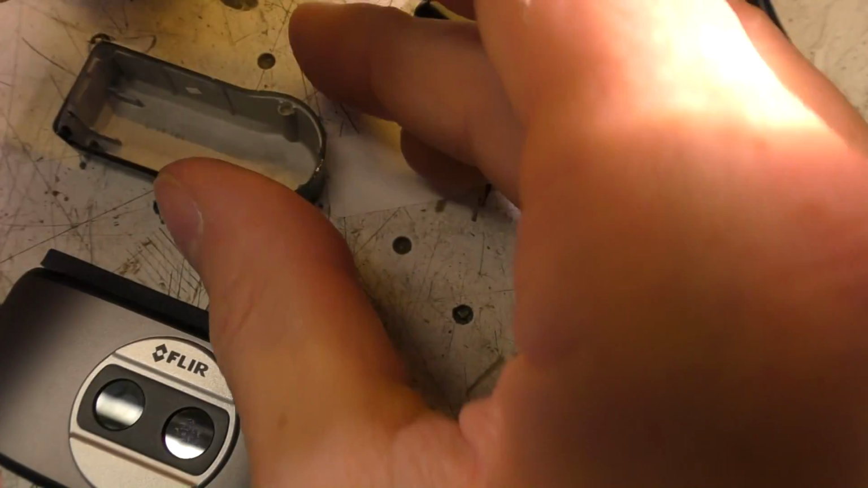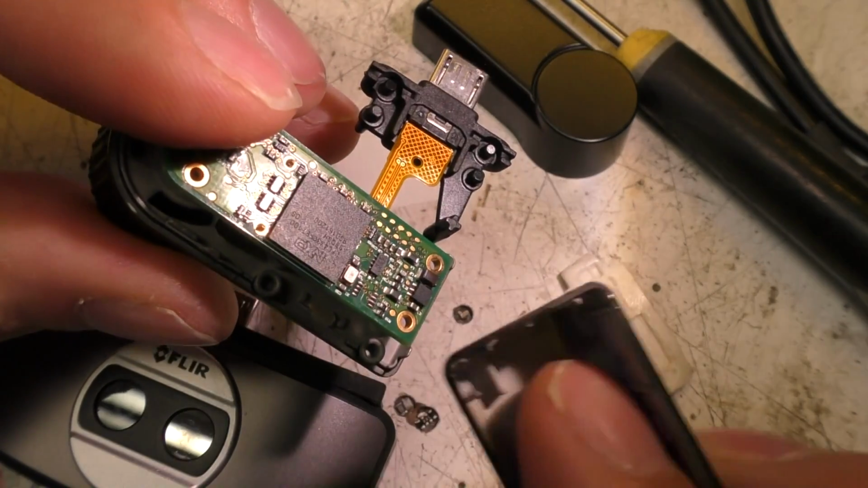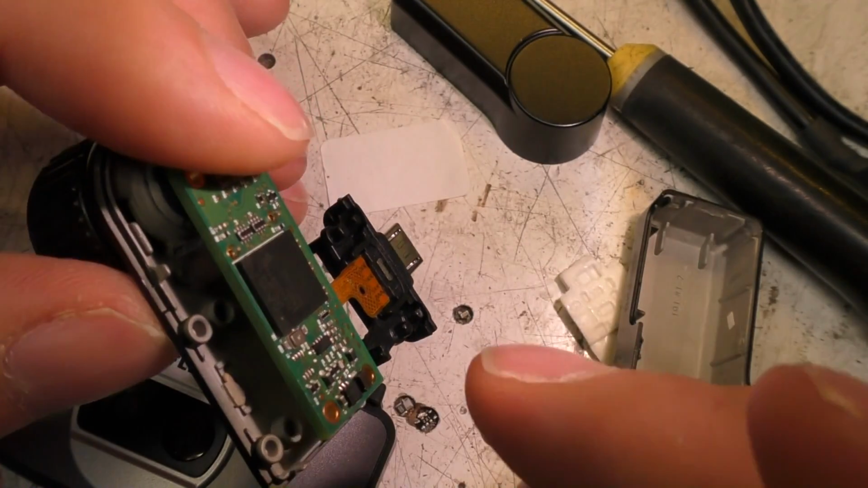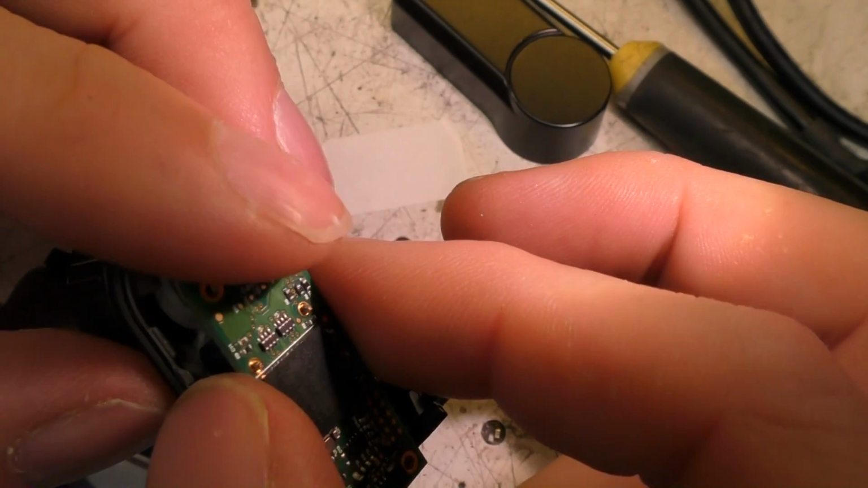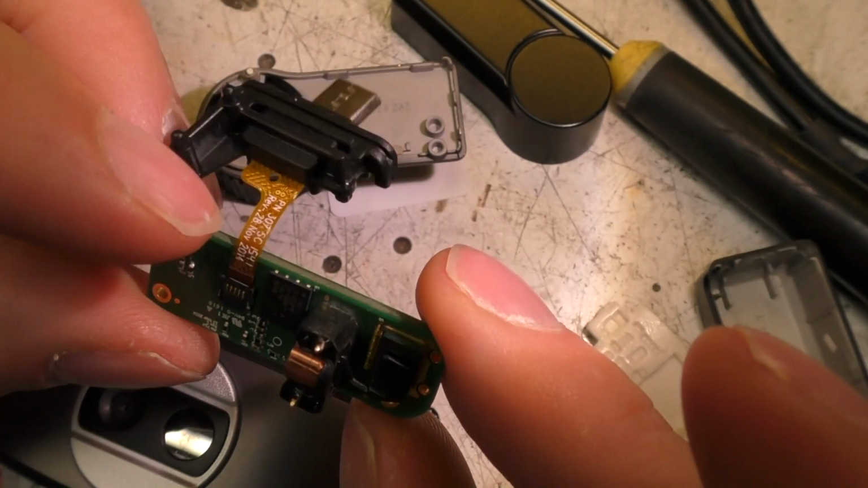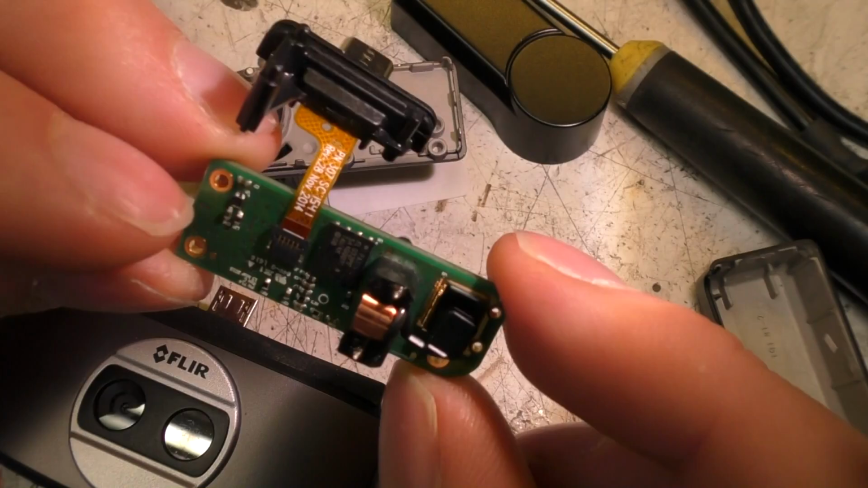This is just sort of held in position. I'm not sure if it actually rests on those pillars there, but it's all a push fit together and held together by the case being glued. There's no screws or anything, so they're trying to minimise the assembly cost on this. But yeah, surprisingly similar to the previous version, just with a bigger sensor and a different lens.